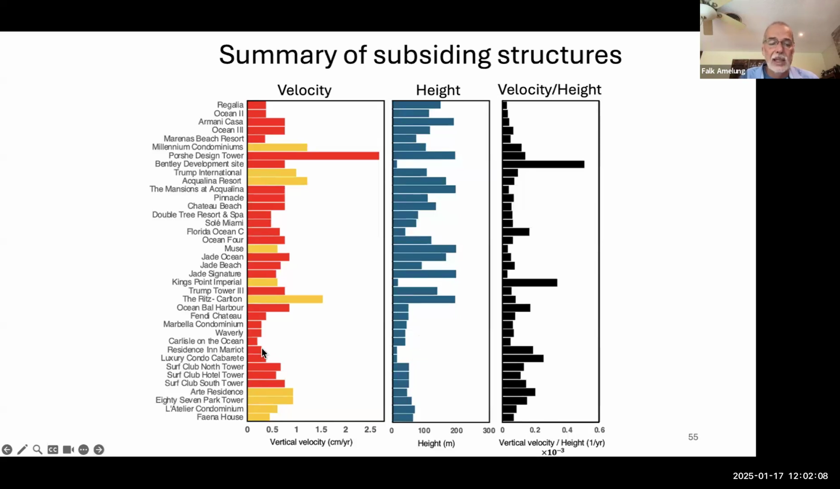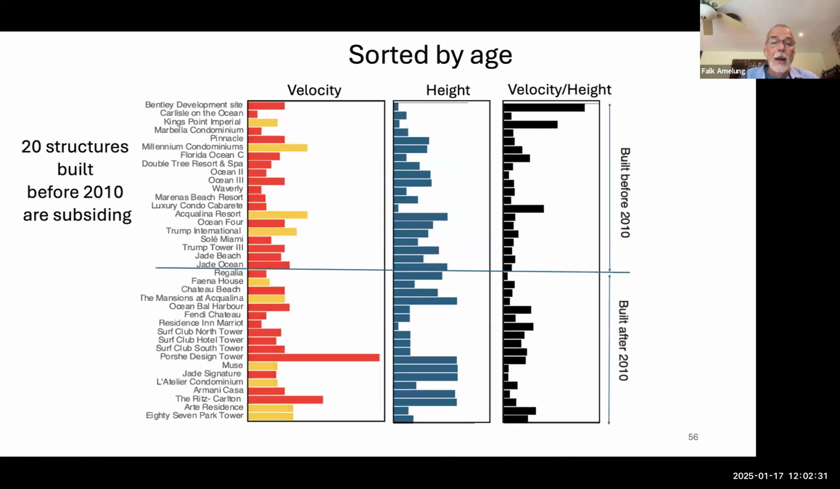Still, we are seeing quite some high subsidence rate, and the normalized velocity, that means velocity per height, is higher over there in the south, which could indicate, in the Surfside area, more sand.